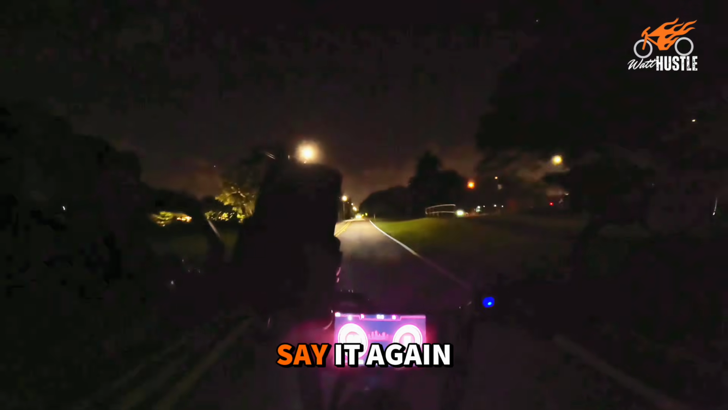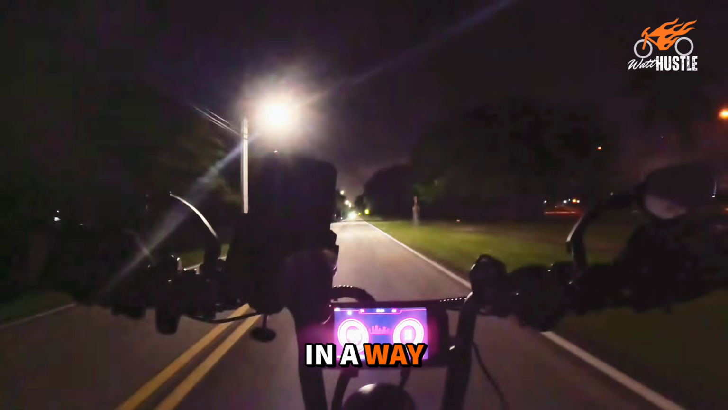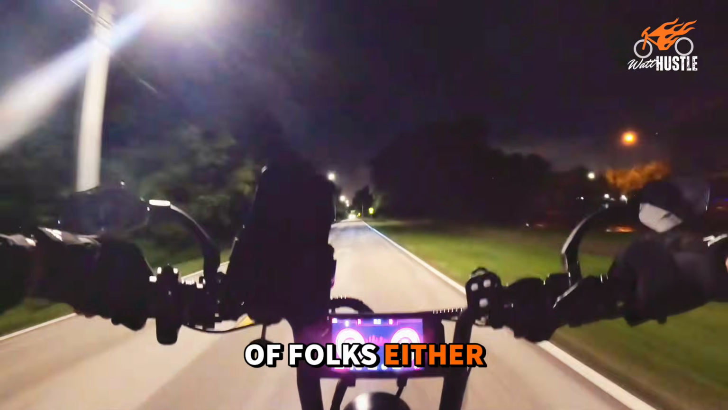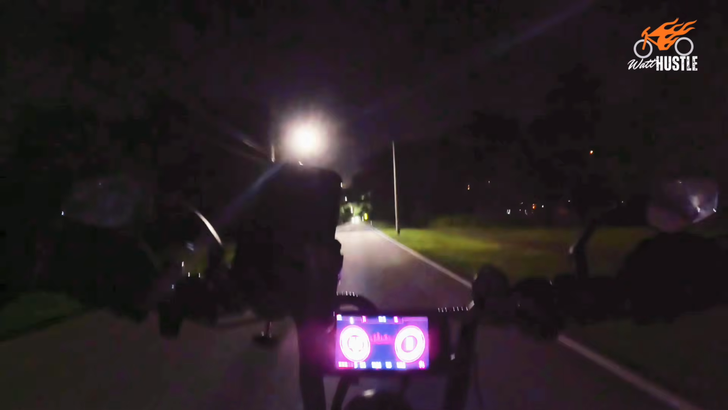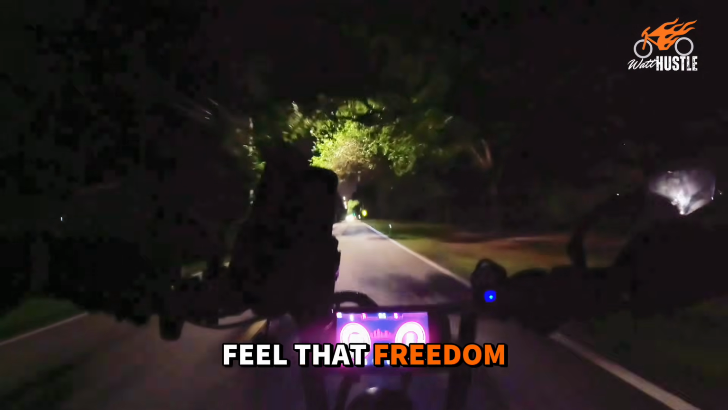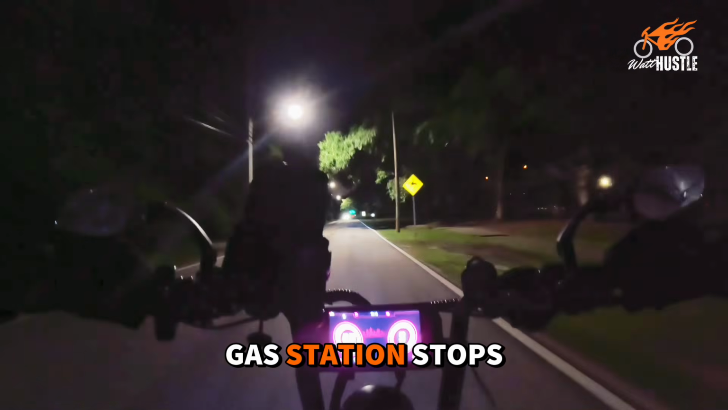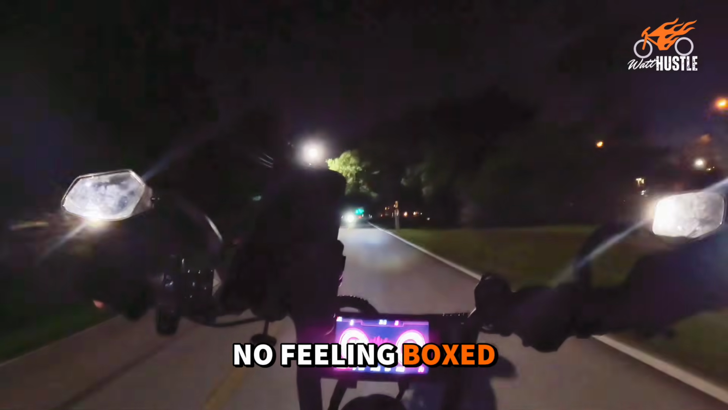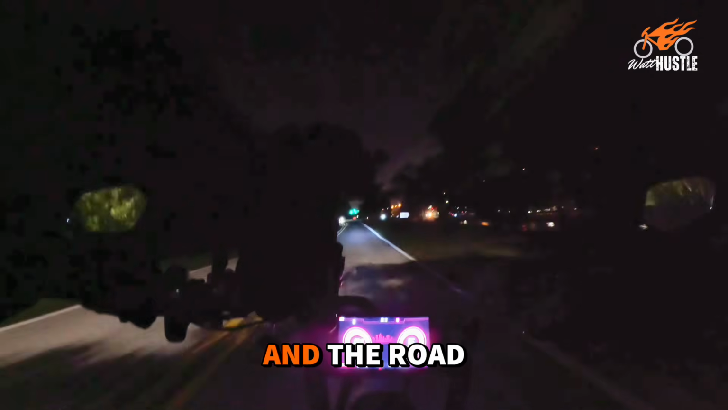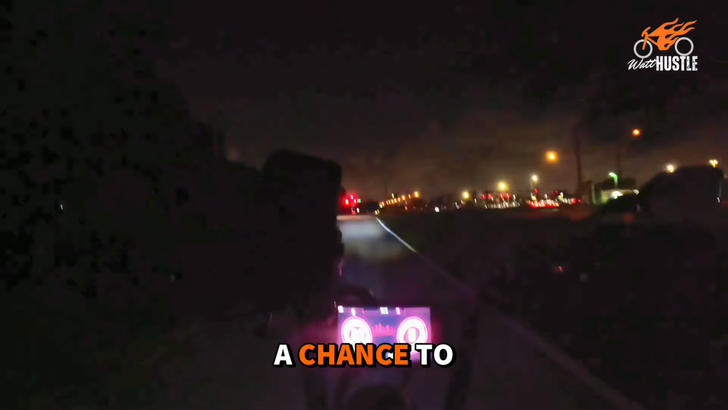I said this before and I'll say it again: e-bikes give people freedom in a way that a lot of folks either don't understand because they haven't been on an e-bike, or they just don't feel that freedom. You know, you're out there moving on your own terms. No gas station stops, no traffic stress like you get in the car, no feeling boxed in, just you, the machine, and the road ahead. One of the things I love about riding is it gives you the chance to reset mentally. It gives you a chance to think.